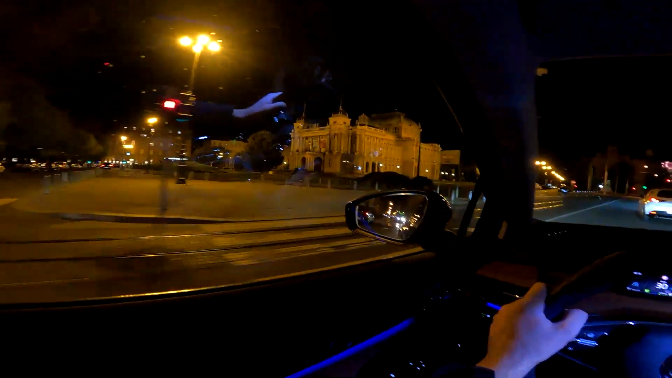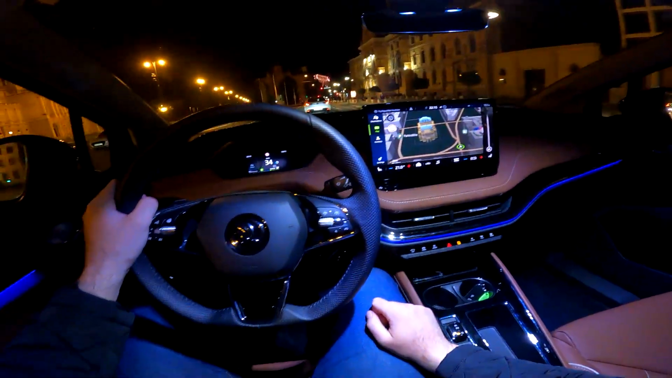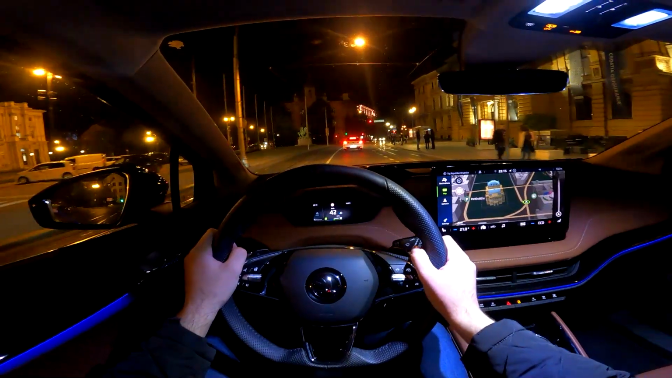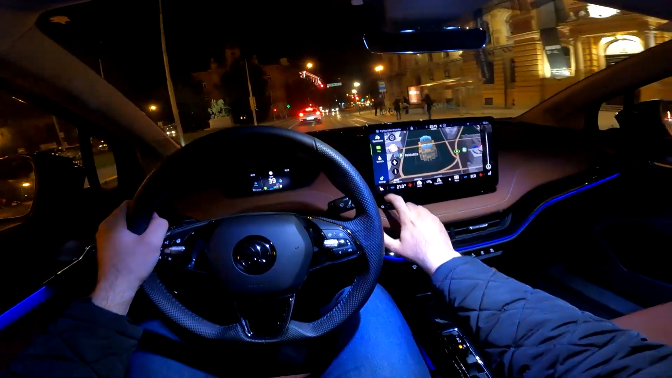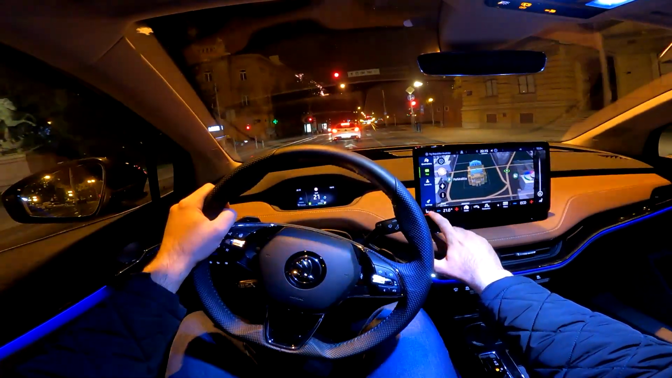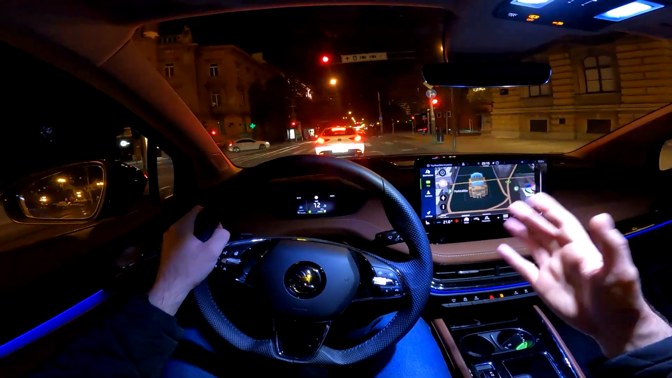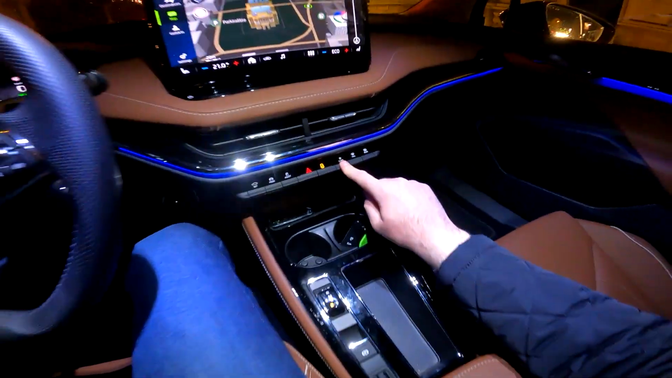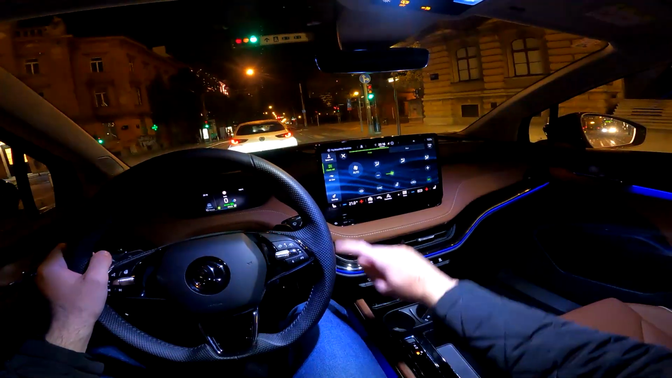So look at this here, and then on the navigation screen as well. This car also has heated seats. And speaking about temperature, heating and stuff like that, how do you change the AC controls? Well, it's not that easy. You need to press this Klima button, and there you have it.